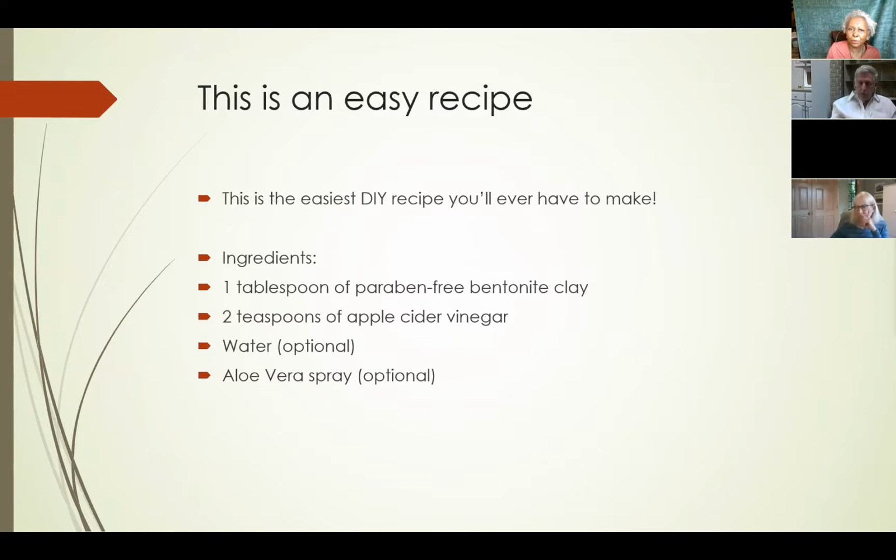This is a really simple recipe that you can make. The recipe is just making some bentonite clay and mixing in a couple tablespoons of apple cider vinegar. Some people can put in some aloe because it makes it softer. Just putting that under your arm is a great way to start detoxing your armpits.